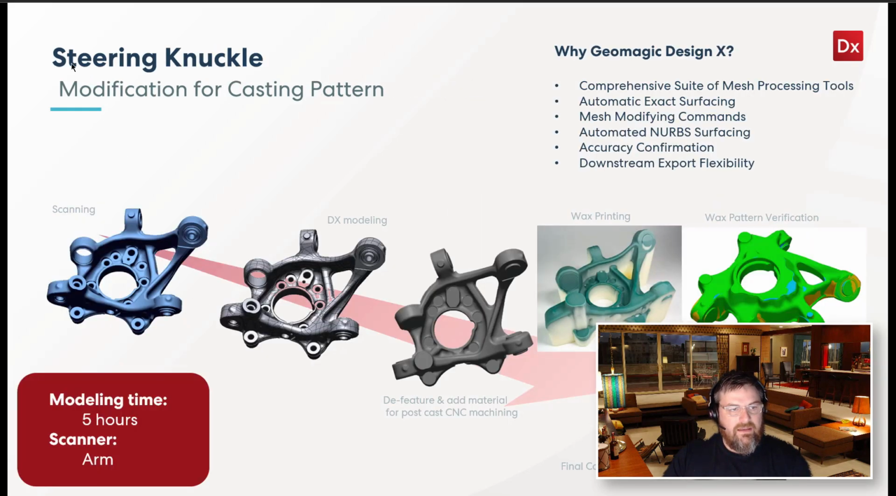And you'll see here, this is a steering knuckle from suspension on a part here. In this example, we scan this part, and you'll see the strategy that we took here in a second. I'll walk through the history. This is a shorter history tree than the last one.